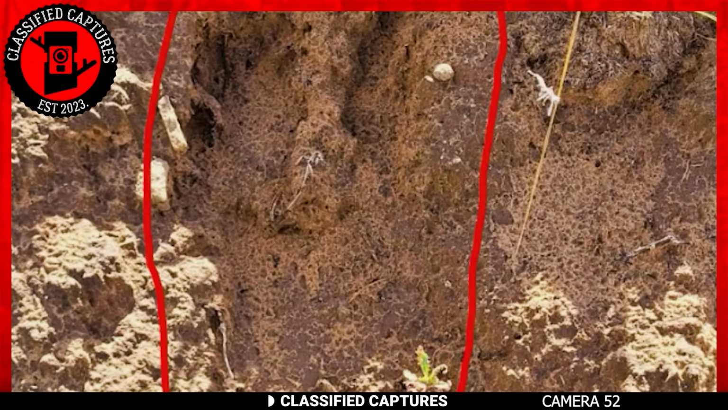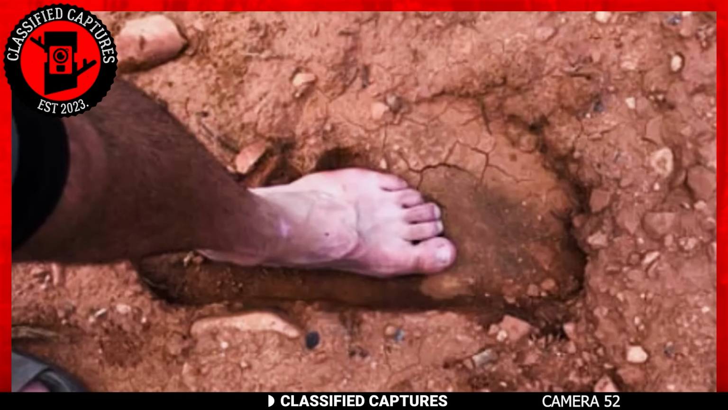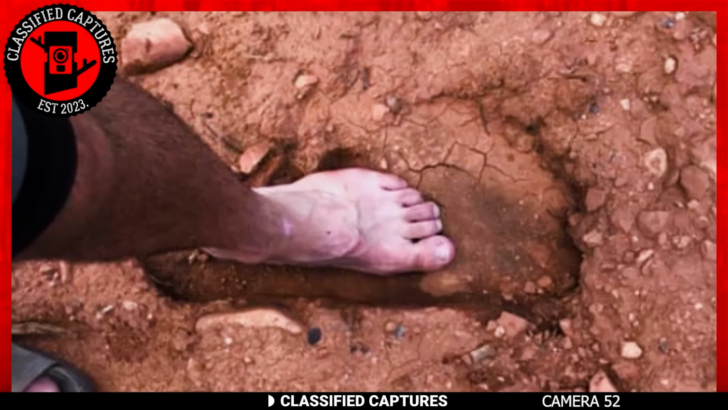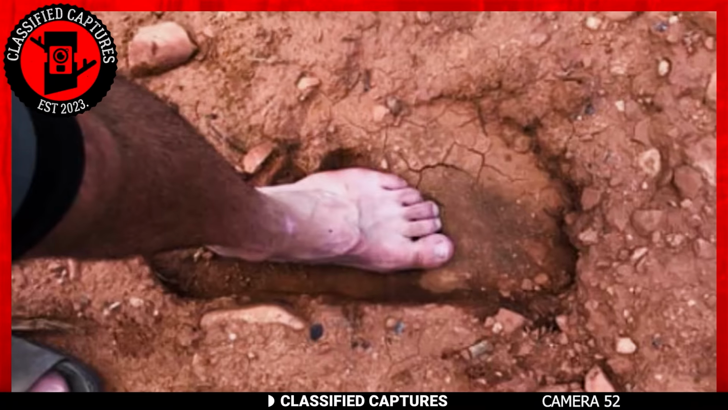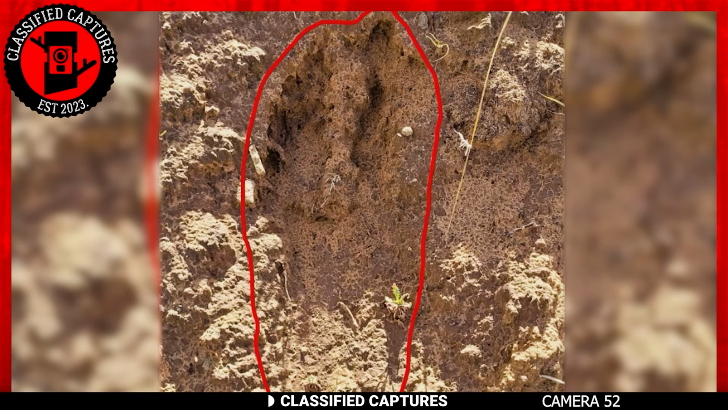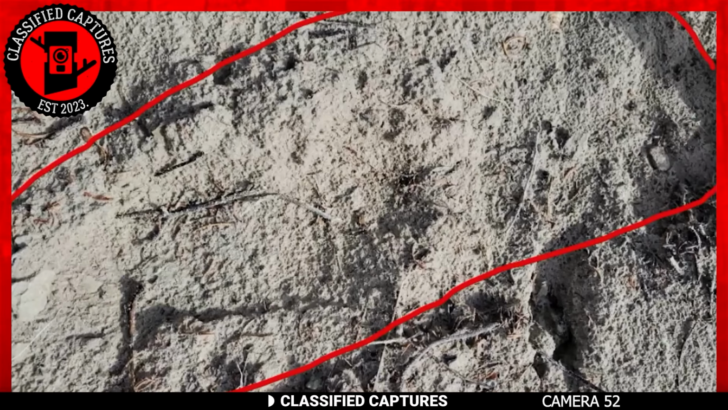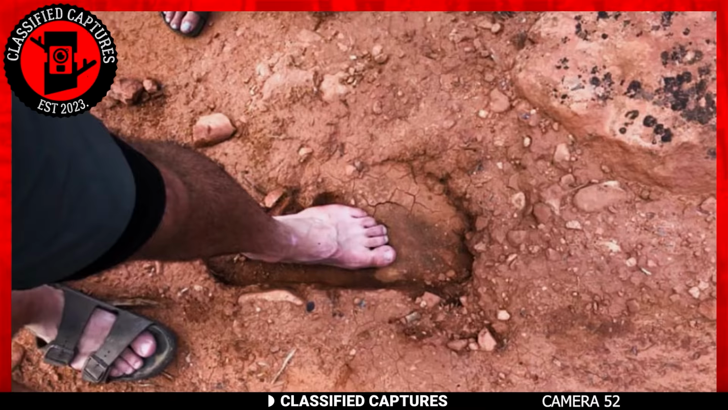In that moment, the conclusion was undeniable. They had just discovered the footprints of Bigfoot. Anyone who laid eyes on these footprints couldn't help but make the connection to the legendary Bigfoot, a mythical being frequently sighted in these very mountains. If you ask me, I'd say the image was legit, but what do you think?